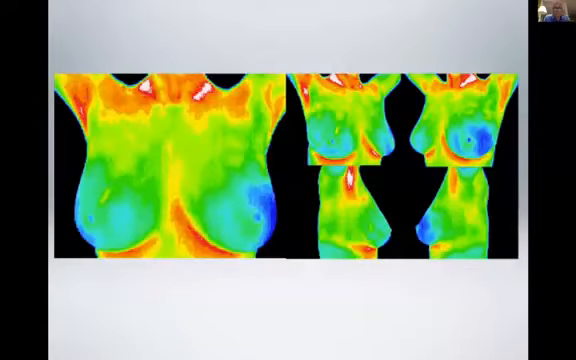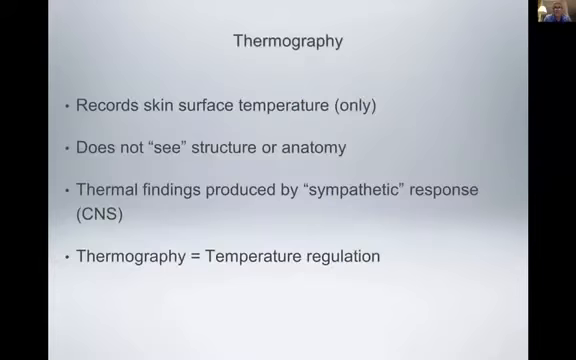So this is basically a normal thermogram, a typical thermogram. There's an anterior view, 2 oblique views, and 2 lateral views. We could assign any color we want, but white is considered the hottest, red is the next hottest, then the yellows, and the coolest are the greens and blues. Blue is the coolest. The computer could assign any color, but that's the accepted protocol.